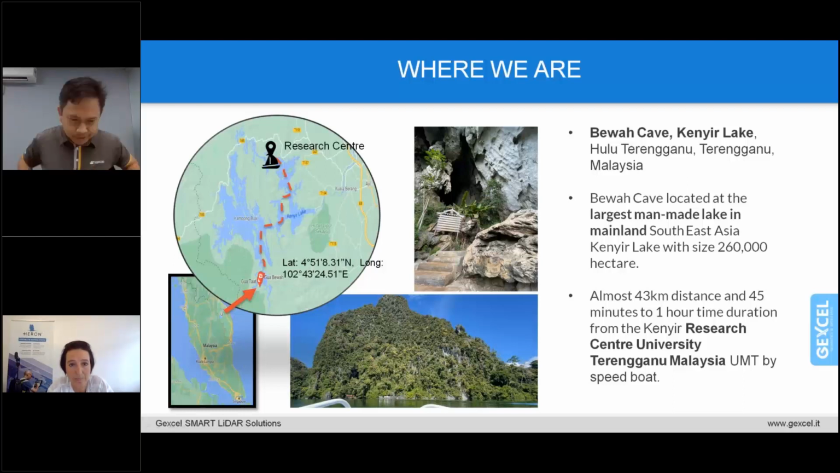Okay, everyone. Today, I would like to share about the Bhd Cave expedition. As you know, Bhd Cave is situated in Kenyir Lake, Hulu Terengganu, in the east of Peninsula Malaysia. To be more specific, it is located at the bottom of Kenyir Lake. You can see from the picture.